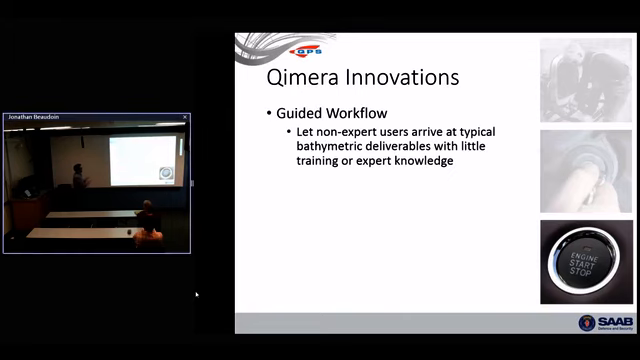So those are the basic ideas, and what we've come up with is a couple of things: a guided workflow. So really, we want to let non-expert users get to mapping products, typical mapping products, without being an expert. Everybody should be able to show up with a hard drive of data, and within a matter of minutes and a few button clicks, get to a map. We shouldn't put processes in the way for the sake of the process. You should be able to see your map right away.